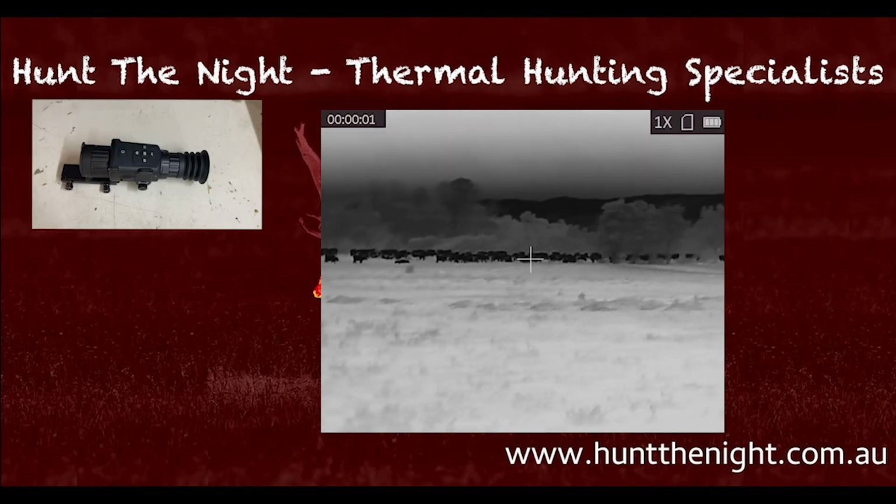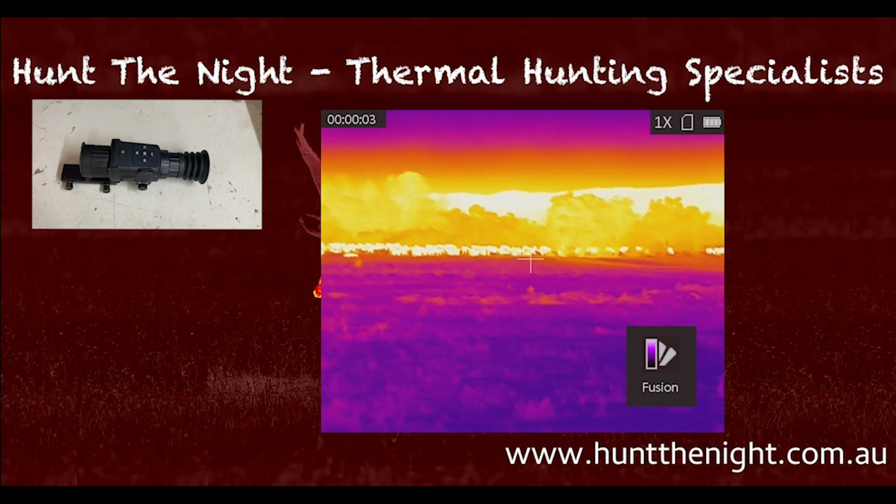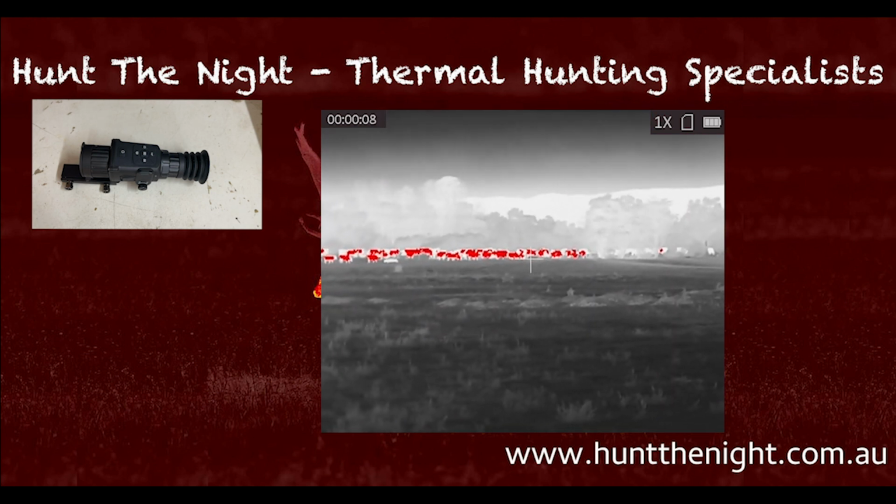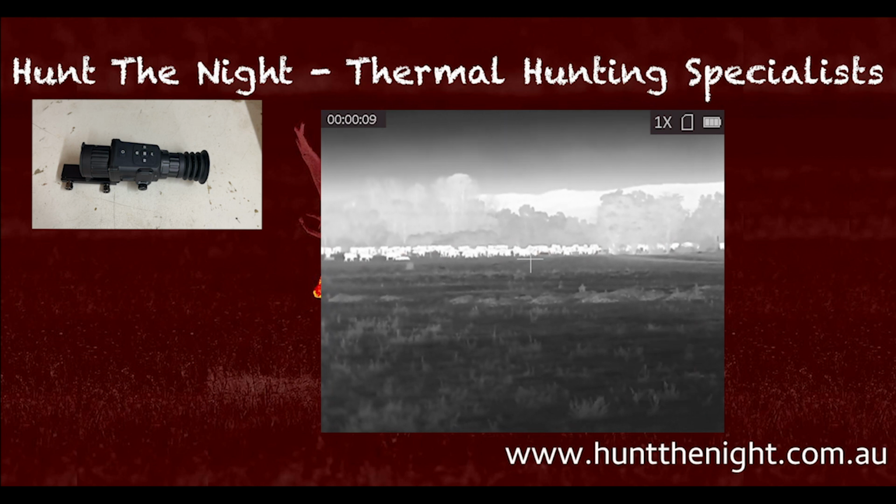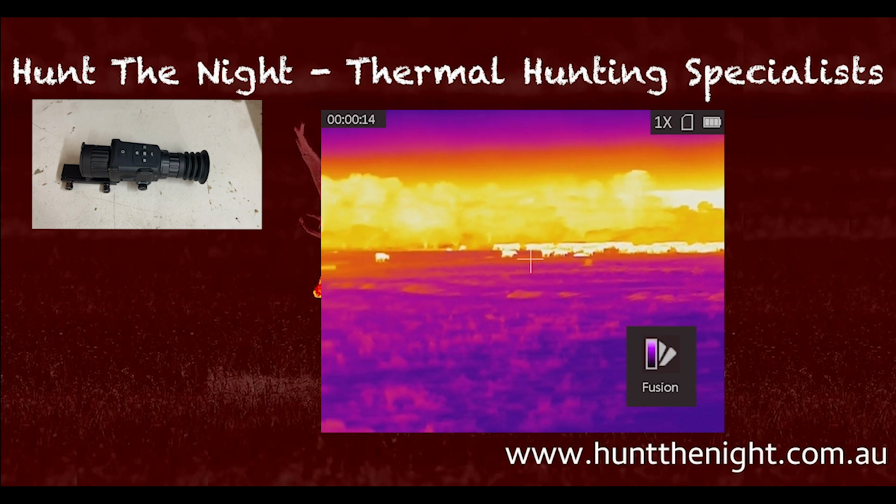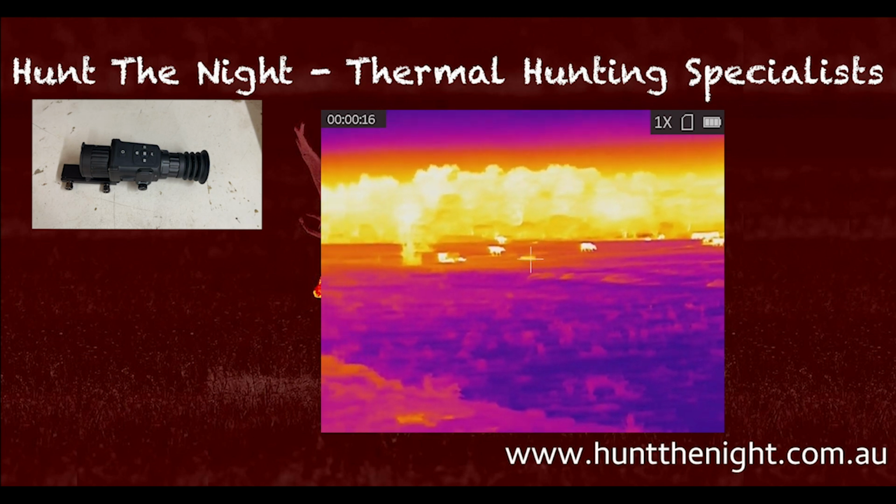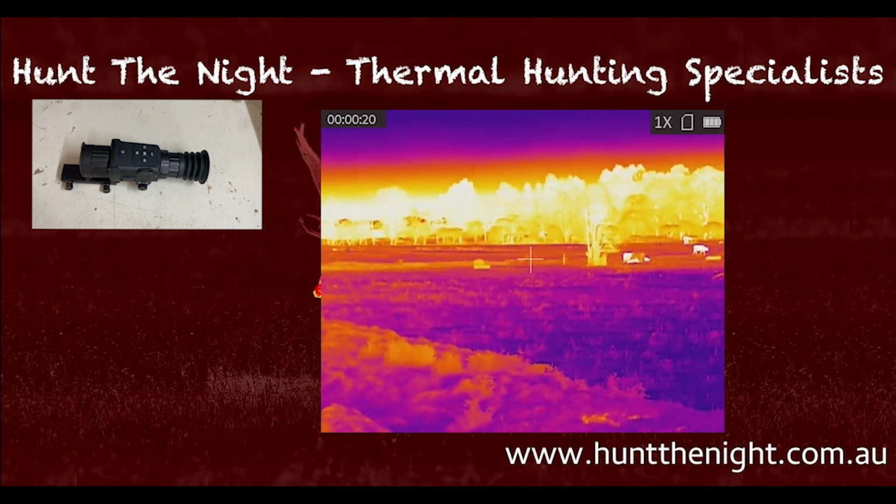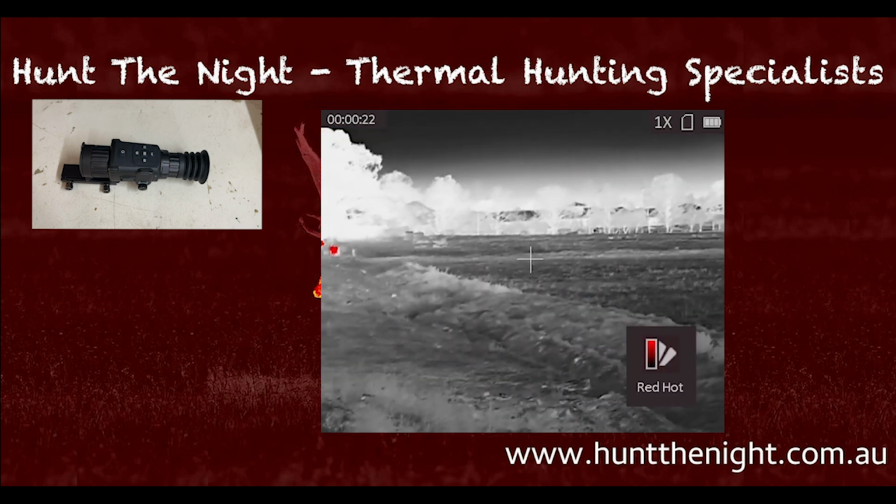The color palettes, yeah, they aren't real flash hot. The Fusion one's pretty funky. I reckon if you had a little bit of LSD, not that I've ever had LSD, but I'm just imagining if you did, and you used that Fusion palette, you could have a pretty cool night out. Don't do it with a loaded rifle though, just use it as a monocular. I'm not advocating the use of drugs either. That was just a joke.